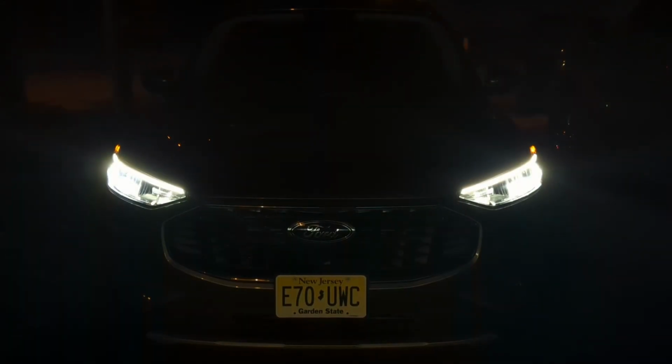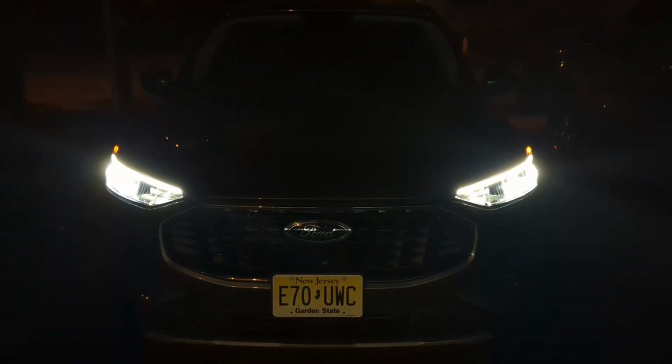And I would say that just about wraps this vehicle's headlight system up.